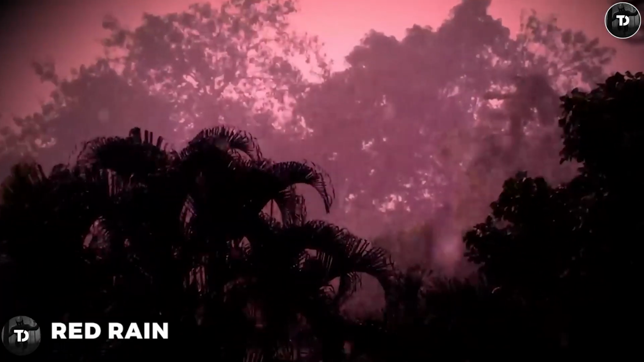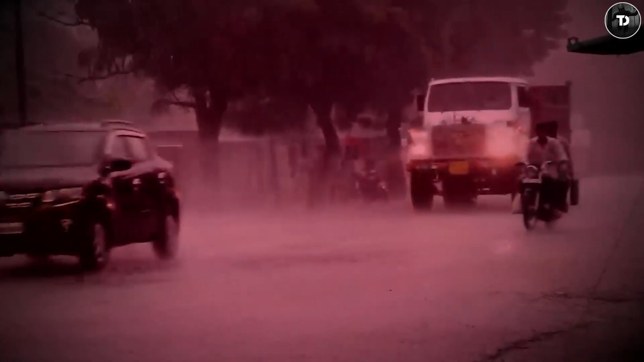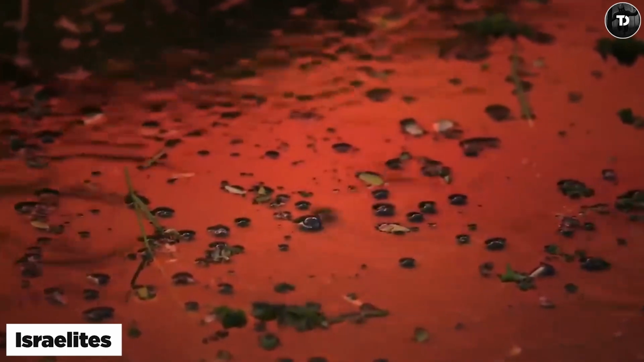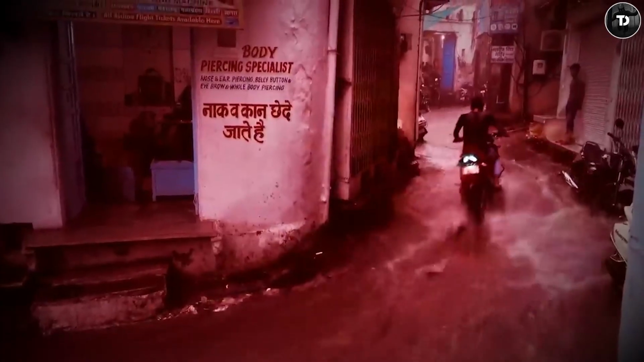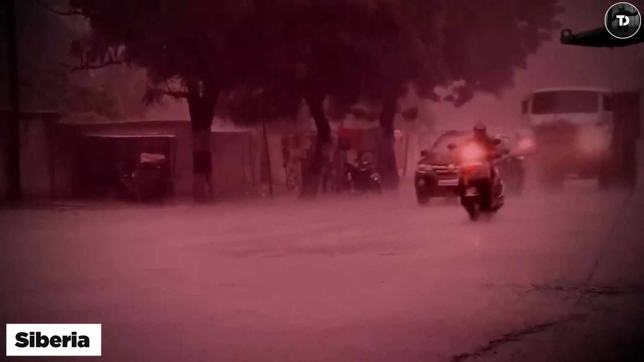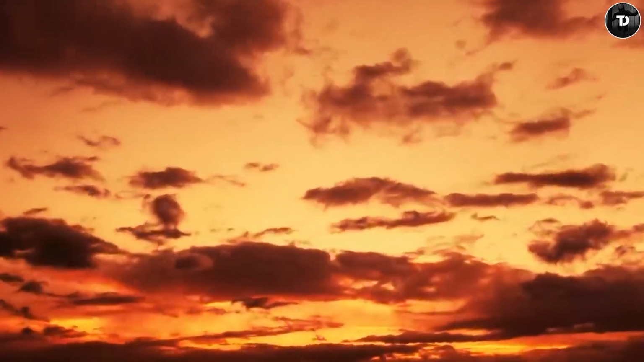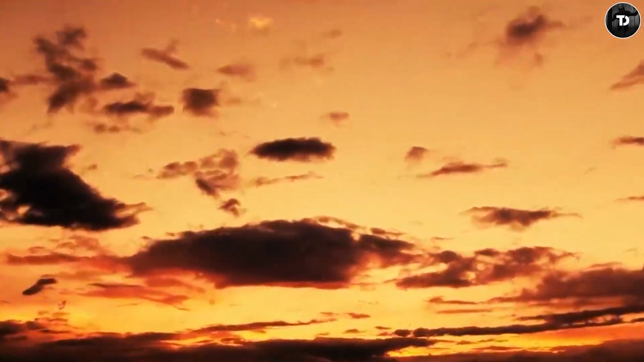Red rain. We've all heard and read stories about the plagues, including how the Israelites were able to protect themselves by turning the sea into blood. But this unexpected occurrence of blood-like rain has many people worried and confused. Blood red rain began to fall over a tiny Russian city in Siberia, although it is not known what exactly causes the crimson rain to fall from the sky. This has caused fear and confusion.